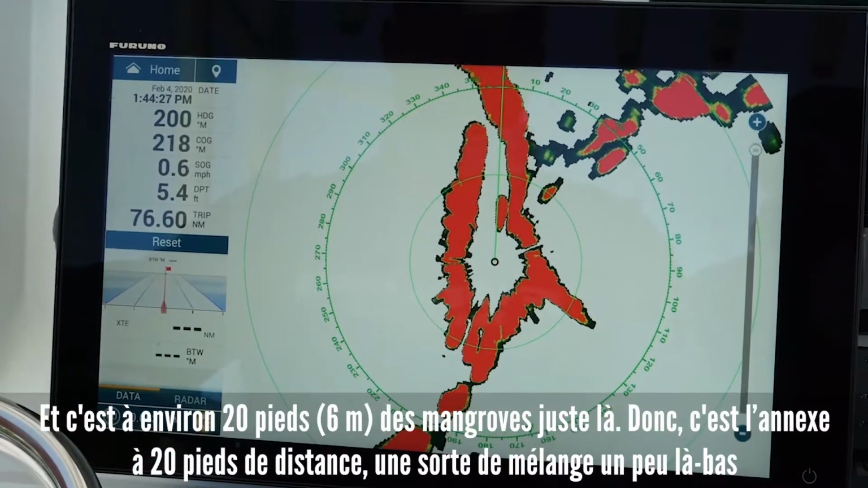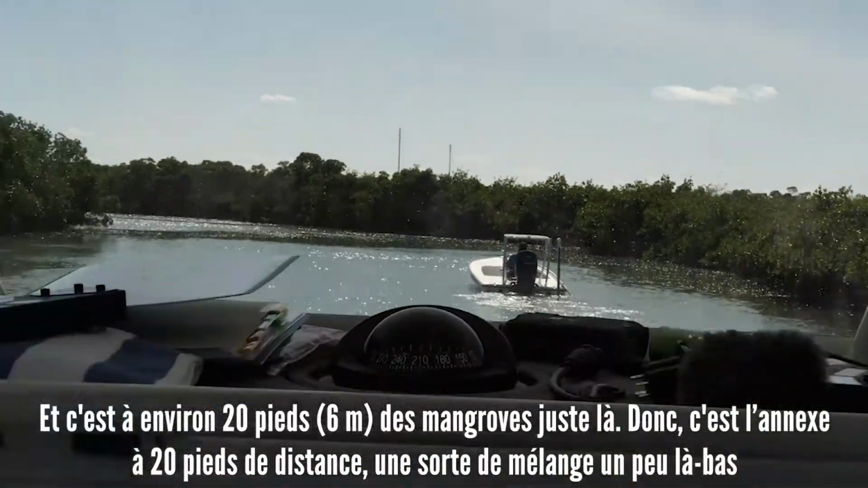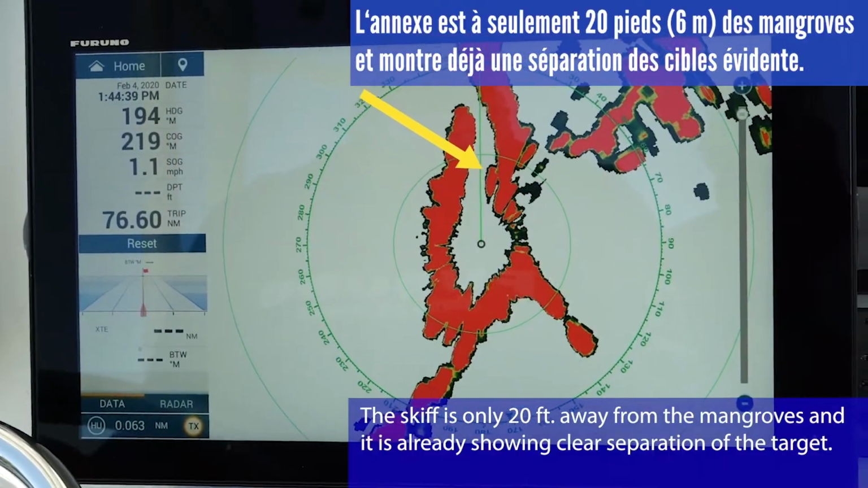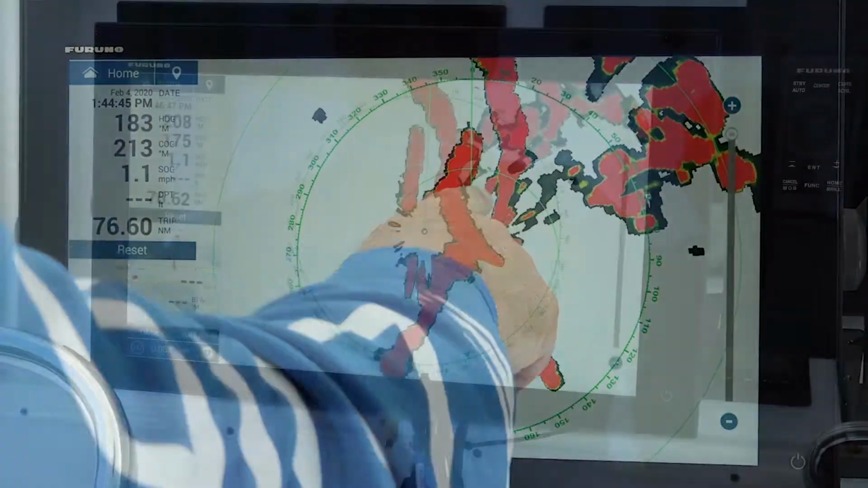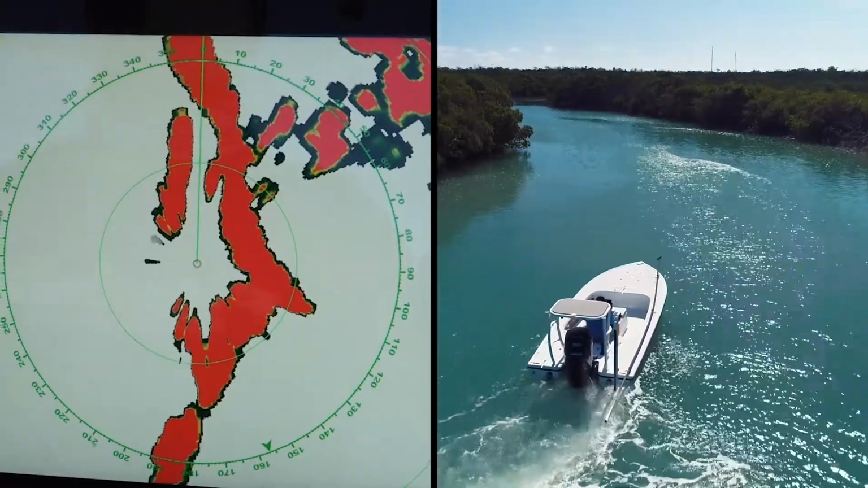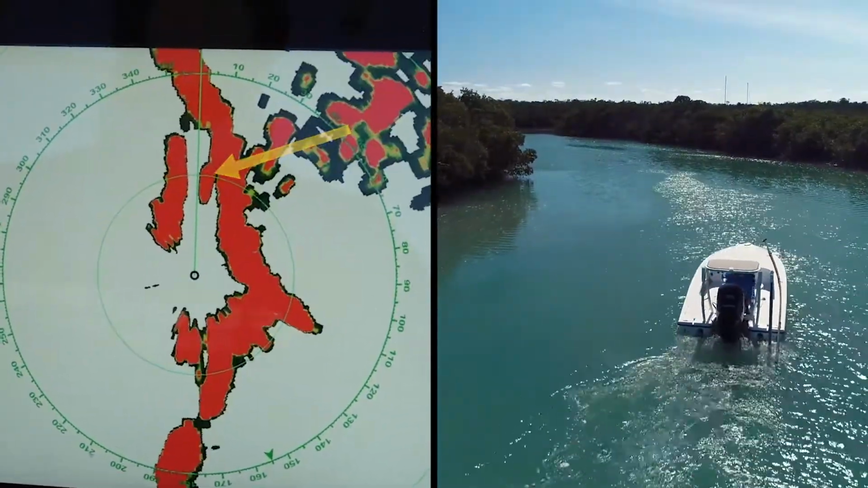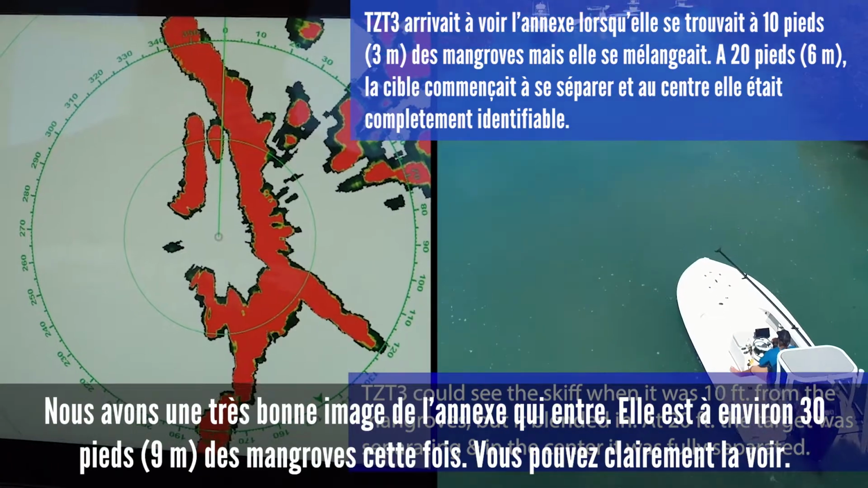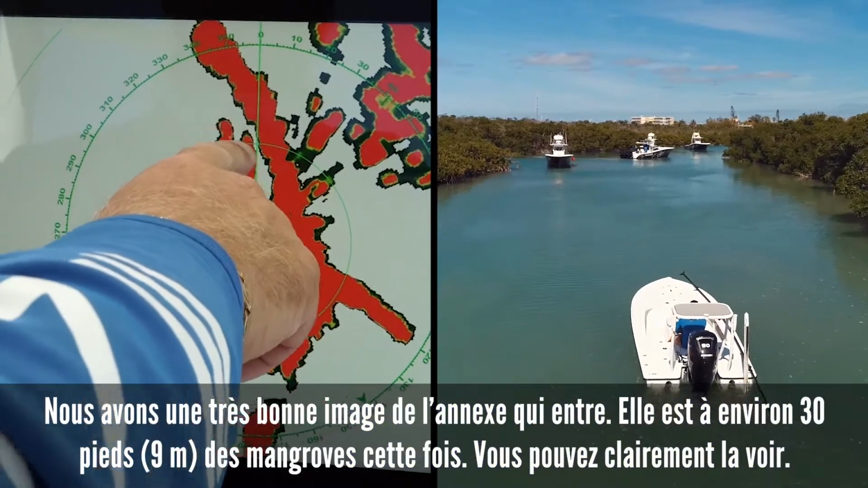That's about 20 feet off the mangroves right there. So that's him 20 feet off. Kind of blends a little bit there, but got separation right there, not bad. Yeah, you can see him. So here you'll see we'll be able to separate that skiff as he gets closer towards the middle. So we have a really good shot of him coming in. He's about 30 feet this time off the mangroves, coming in, so you can clearly see him.